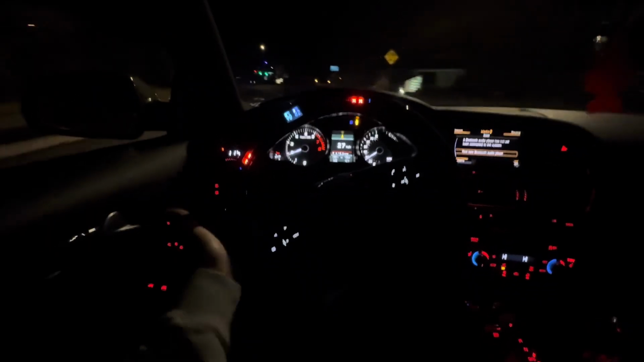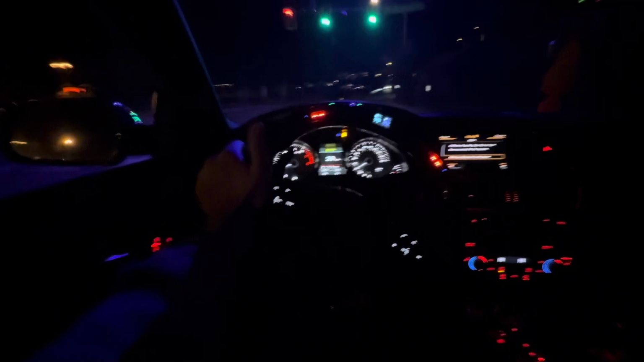But so far, these motors are super reliable if you do your maintenance. It is expensive, but if you do everything at once, because you have to take the supercharger off, it will be way cheaper than just doing one thing at a time. But overall, really good platform, especially for the price.